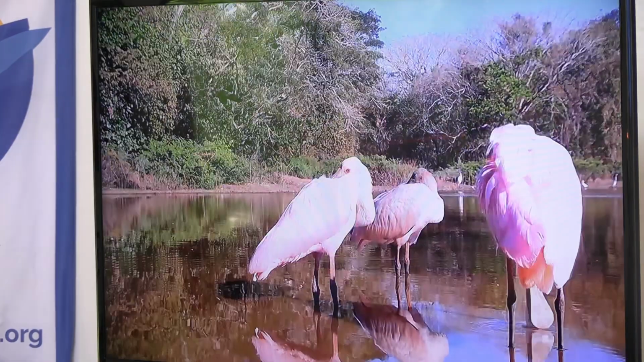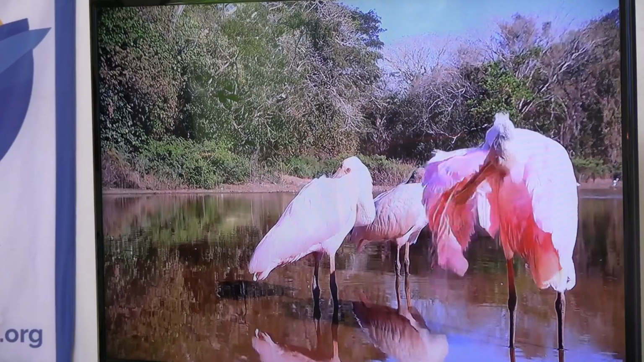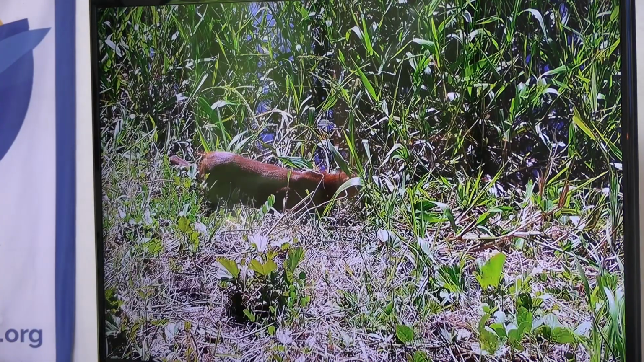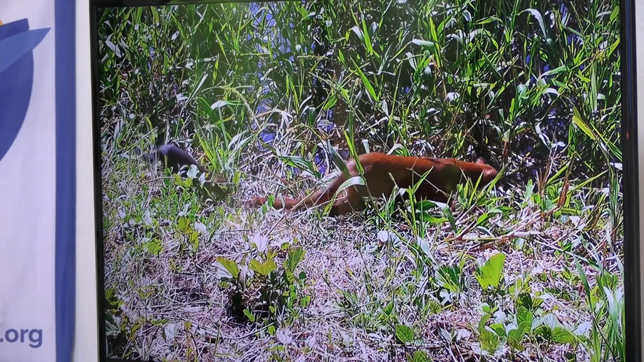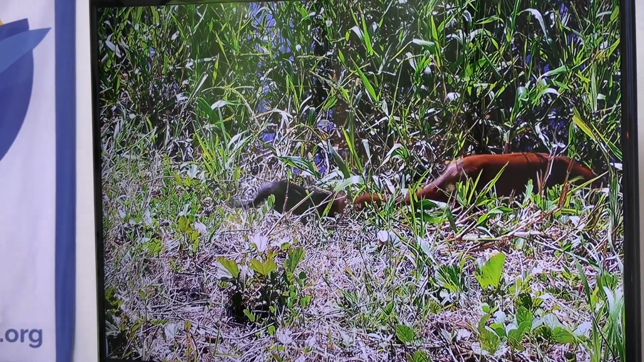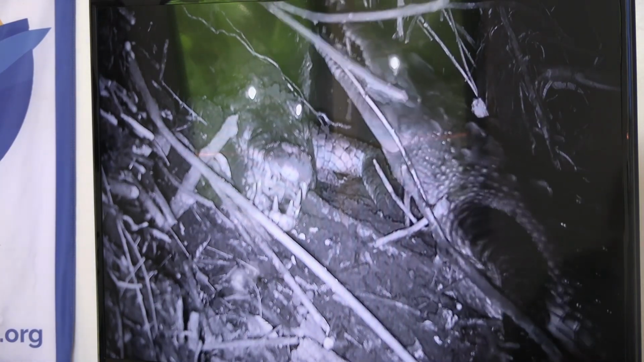Big old jaguar. I love these birds. They're the only pink bird in Costa Rica. They're roseate spoonbills. This is a female jaguarundi with a juvenile, and they're two different colors. I love this. This is some kind of mating thing going on here. Yeah, it's enticing.